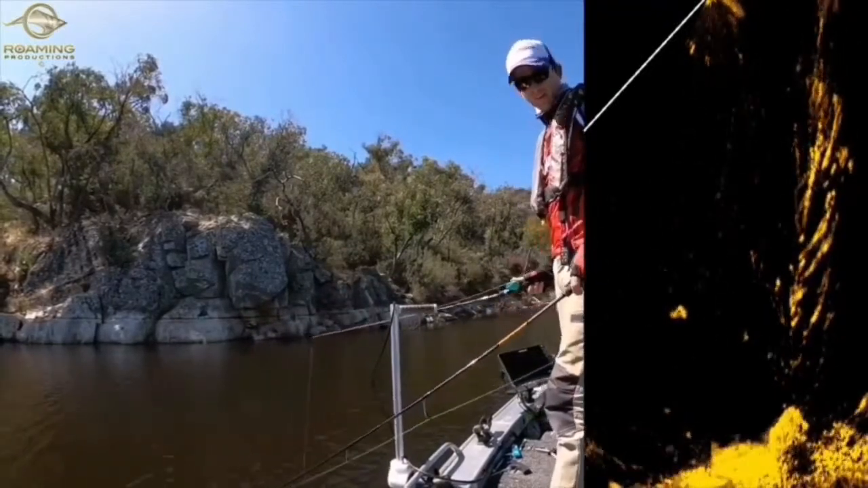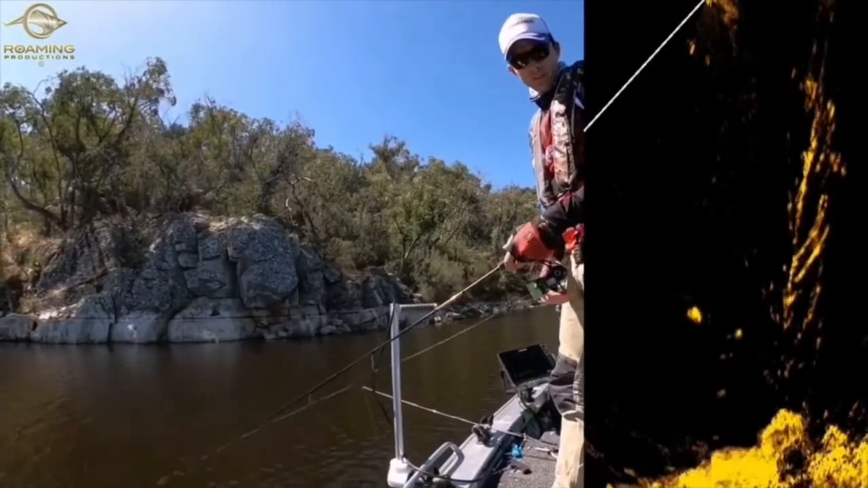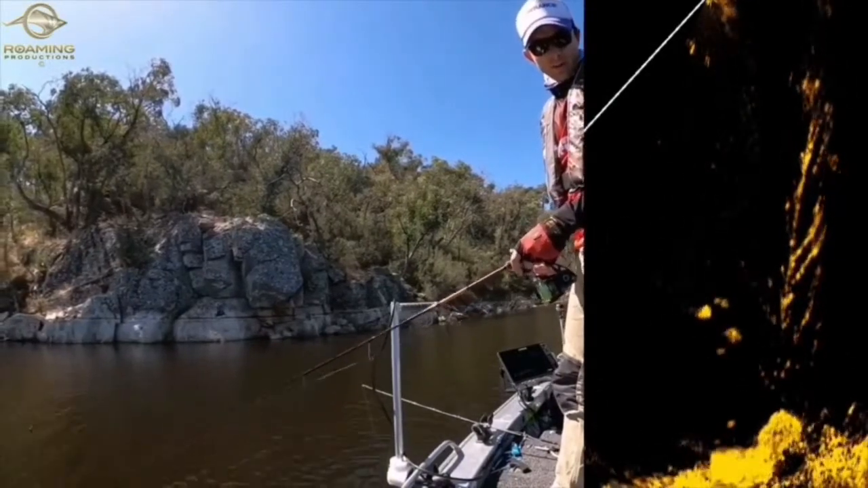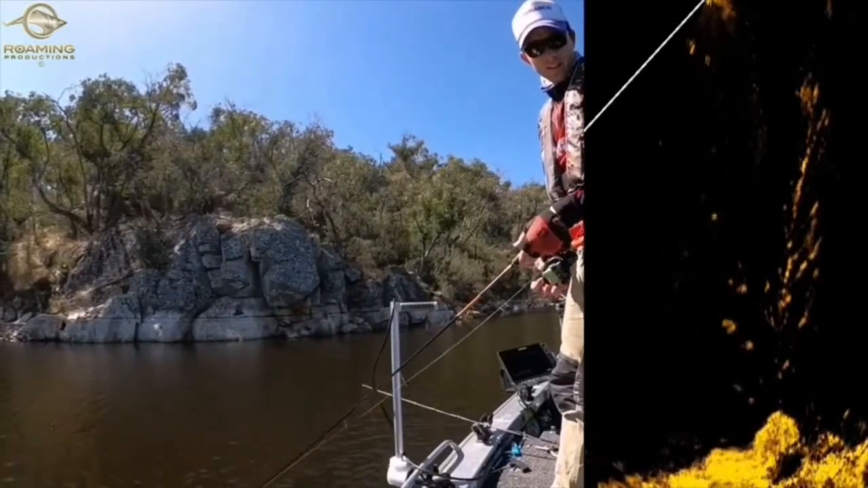Okay, I'm going to let this pile of redfin sit on the bottom. I'm going to work up this Storm Gomoku Ultra Blade, and it's got the attention of a golden. It's looking at it. Take it, take it, take it. Oh, it turned away at the last second.